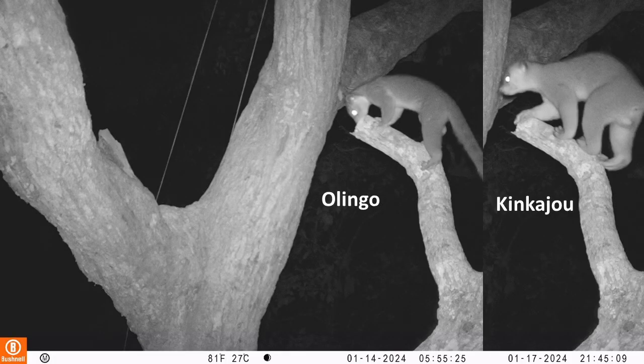So that's the Kinkajou. What about the Olingo? Well, as you can see, it moves a lot faster in the canopy. It kind of races around. You can see the tail whipping back and forward to balance as it moves.